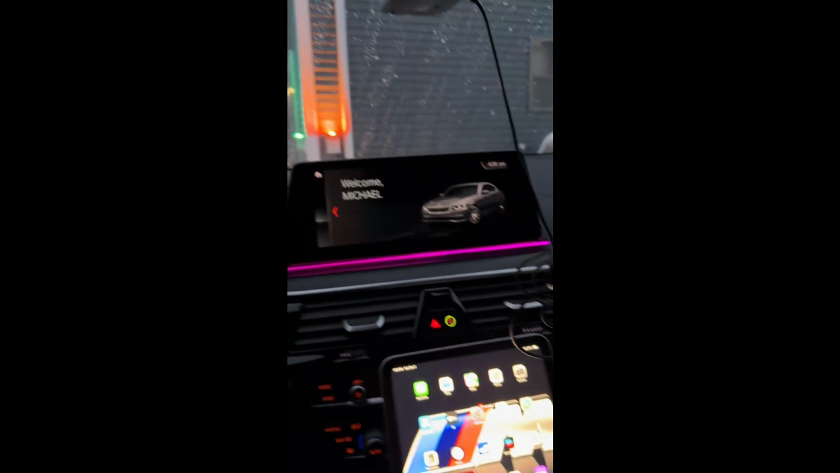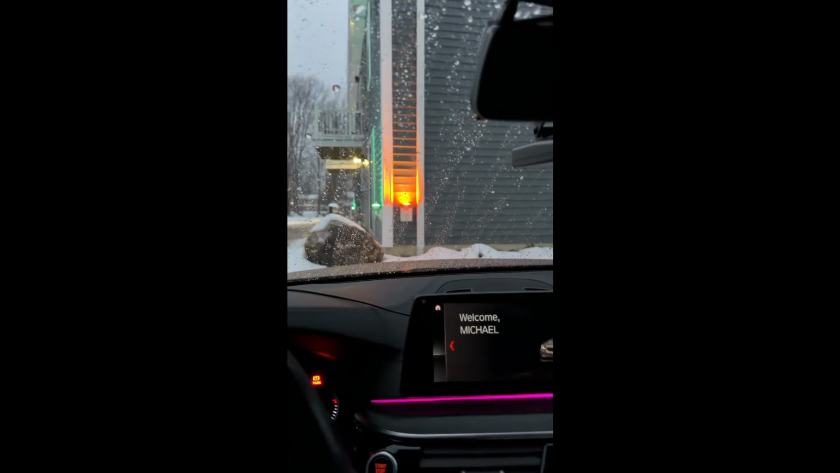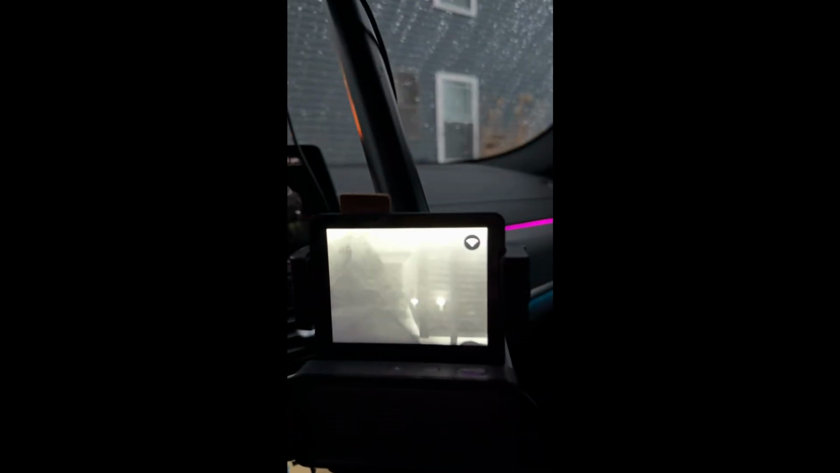So here we are with the NV300 in the car. You can see right here, I'm outside of a building, and you can see the camera is picking up the heat. We got a little bit of heat coming out from under the foundation. We got these spotlights radiating some heat. And the contrast and the highlights on this camera system will adaptively adjust. So if it detects something that's way warmer than its surroundings, it will really target in and highlight that.